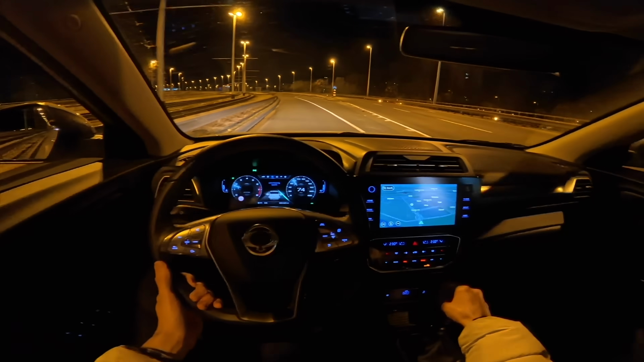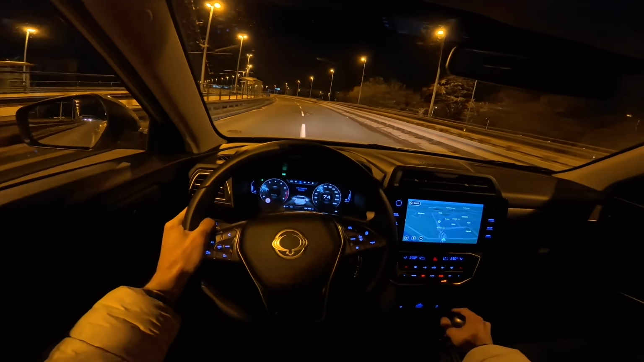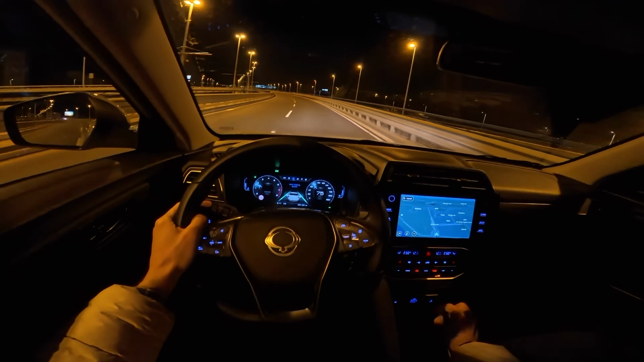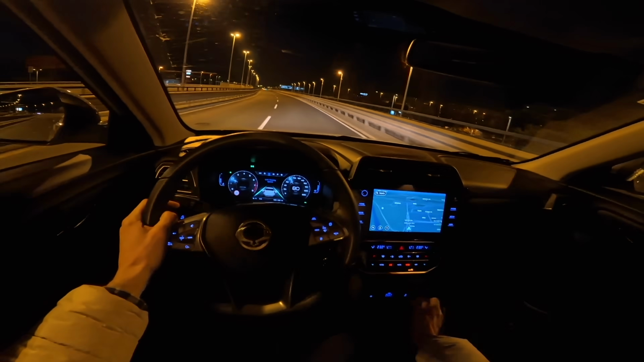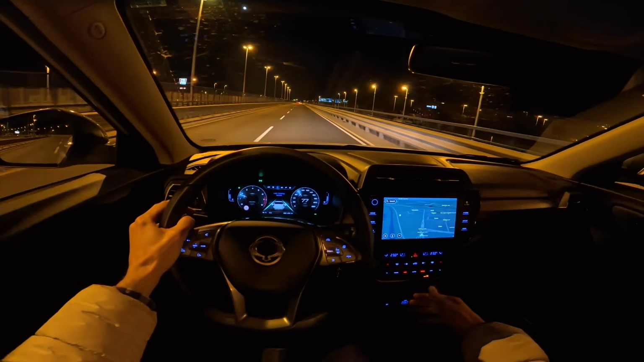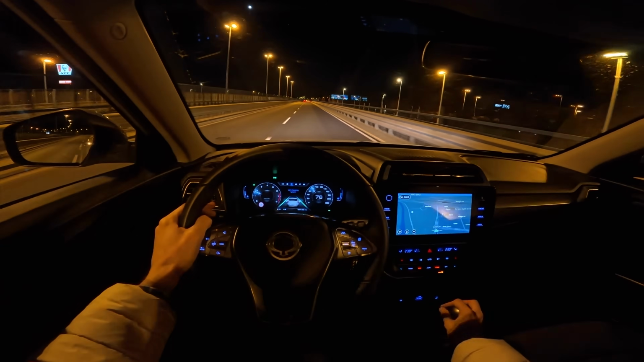She said she really likes the car. She was interested in getting one, and she really complimented the design. So that just tells you how much design is a matter of personal taste. Now, I might not like it, or I didn't like it at first, but it started growing on me, and it looks okay.